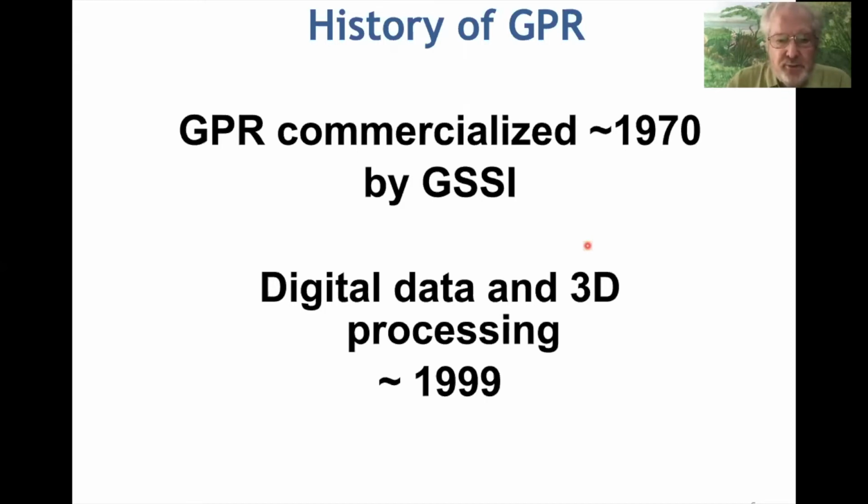And digital and 3D processing happened around 1999, the year 2000. LiDAR, on the other hand, also was commercialized around 1960, 1970, using stationary detectors. It went airborne after 2000, when a really accurate GPS system could be used on aircraft.